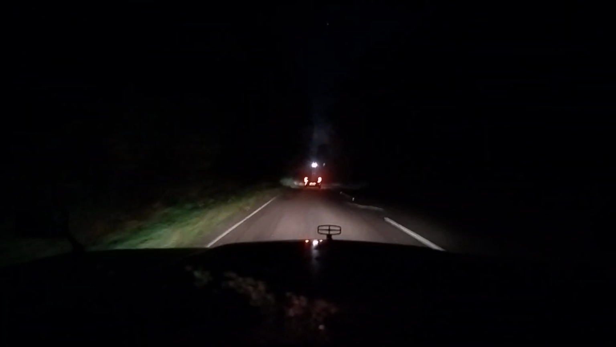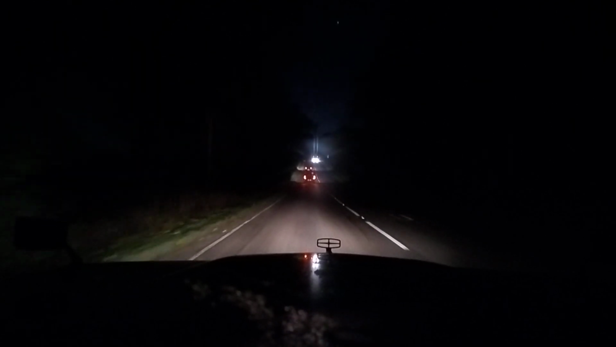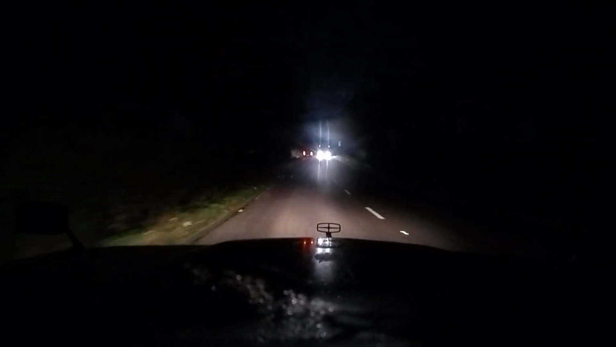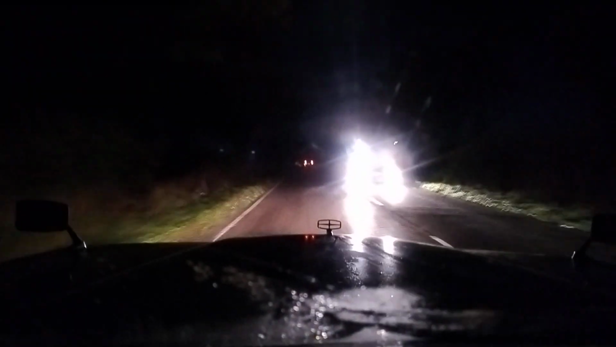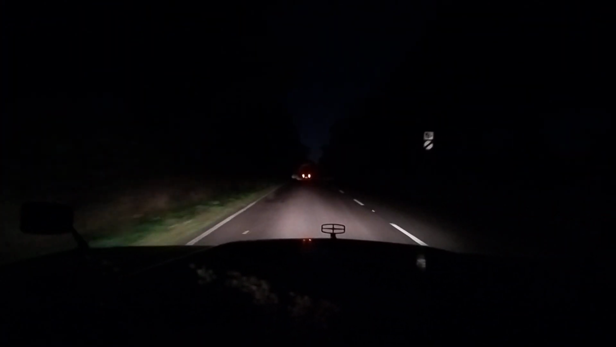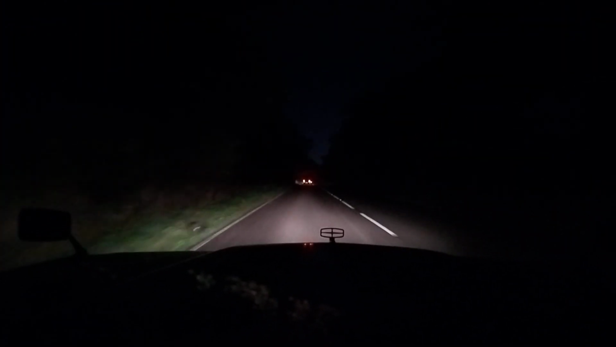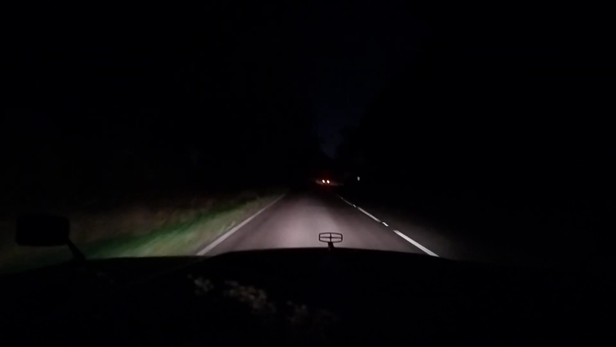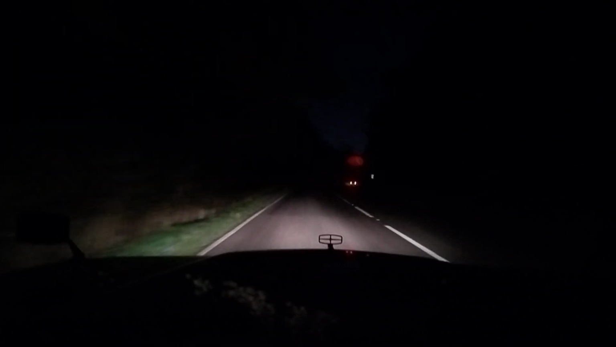We're out in the sticks now, we're following another car. As you would on a winter's run into work or whatever. Even if you just fancy a good run out in deep winter, you get a nice day and it drops dark on you, you obviously ain't got an issue, as you can see with this.